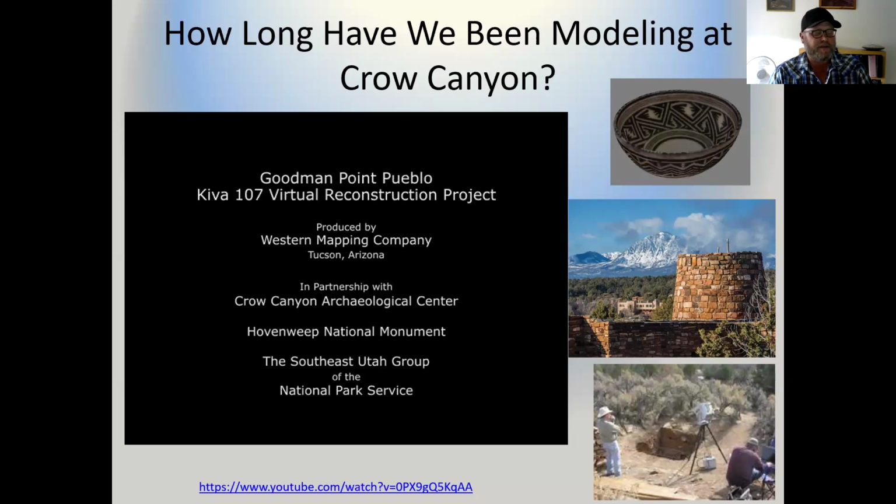But in terms of actually using lasers to model things, one of the first things we did at Crow Canyon was in 2008, we created a laser scan of this Kiva 107. And it was at Goodman Point Pueblo, and it was part of the Goodman Point Archaeological Project. If you look down in that right-hand corner, you can see a gentleman with a white fedora. That's Jim Holman. And he actually ran a company called Western Mapping.